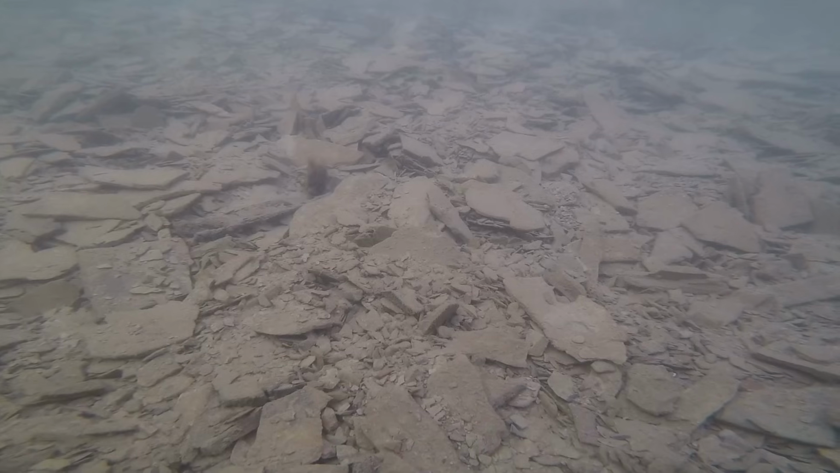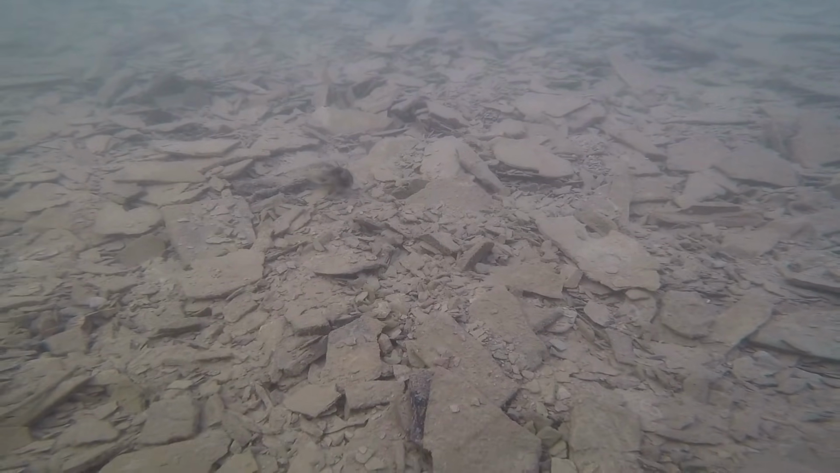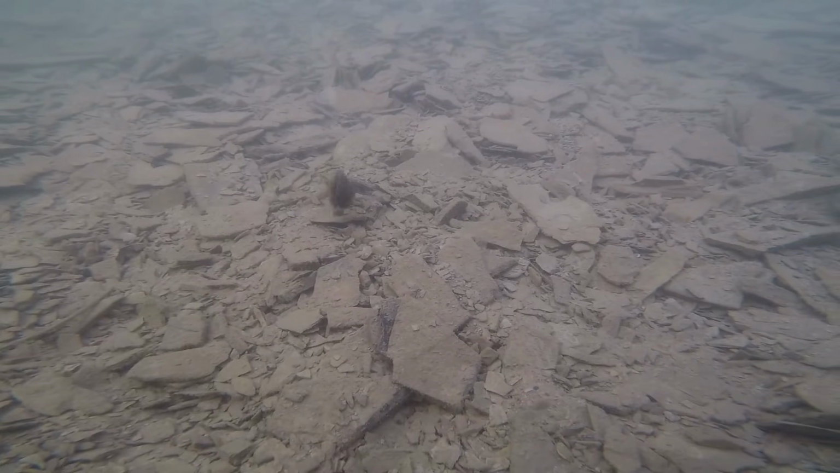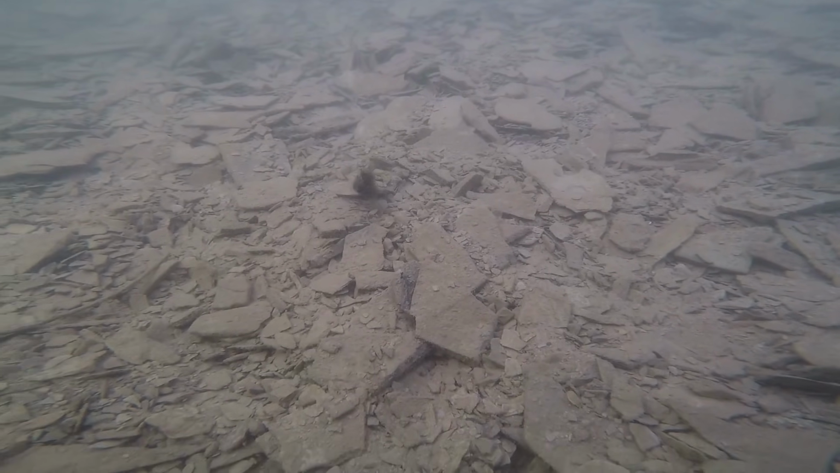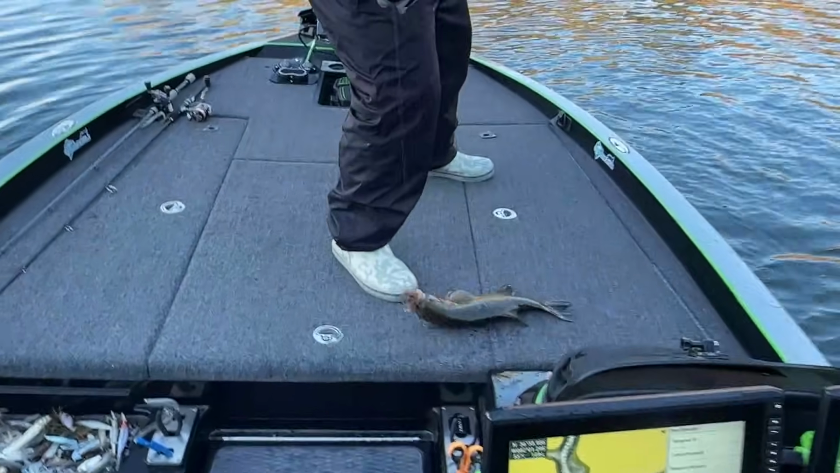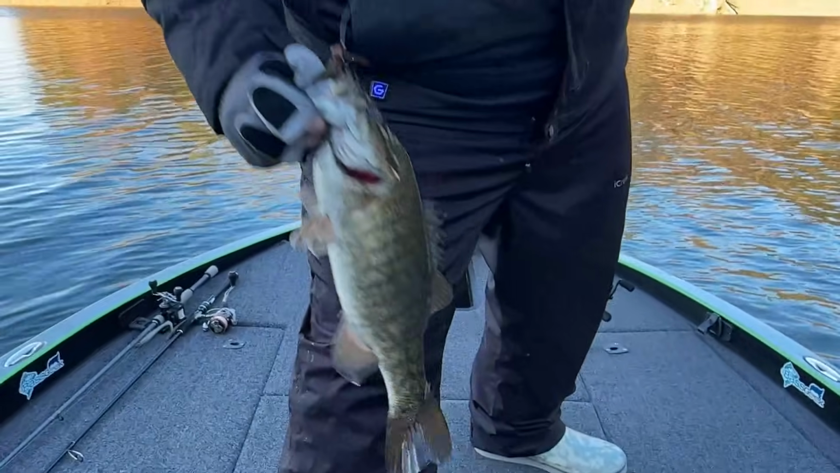So a lot of times what I'll do is I'll see those bass out there on the bank on the bottom, and I'll throw this in right on their heads and let it sit there. Sometimes I'll give it a little hop, see if they're in the mood to react. Sometimes I'll just give it a little drag. And we've caught a ton of fish on a jig this year from fish we've seen. And that was number 3 in my top 4.